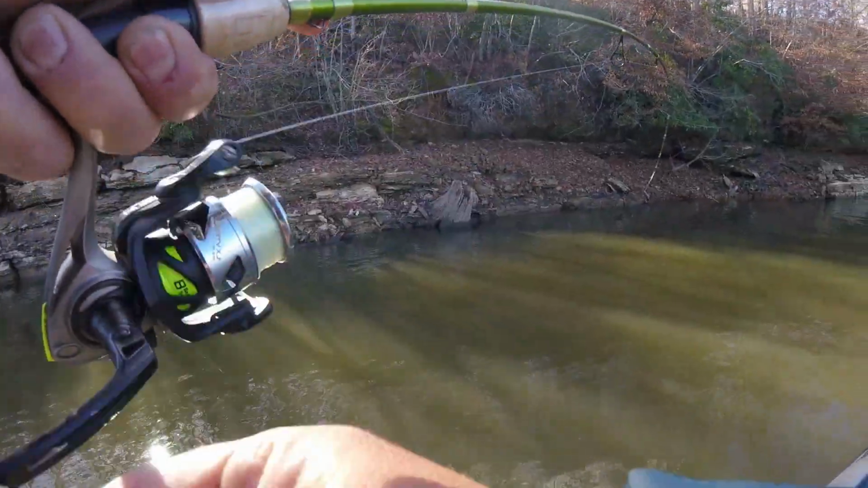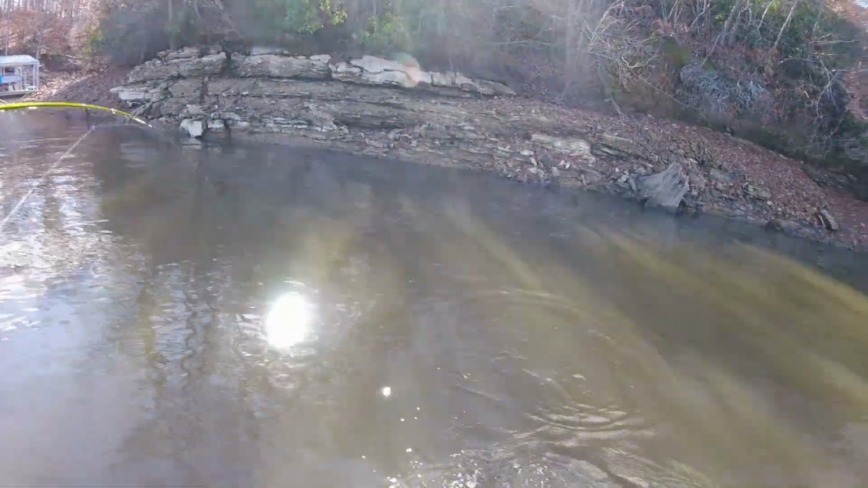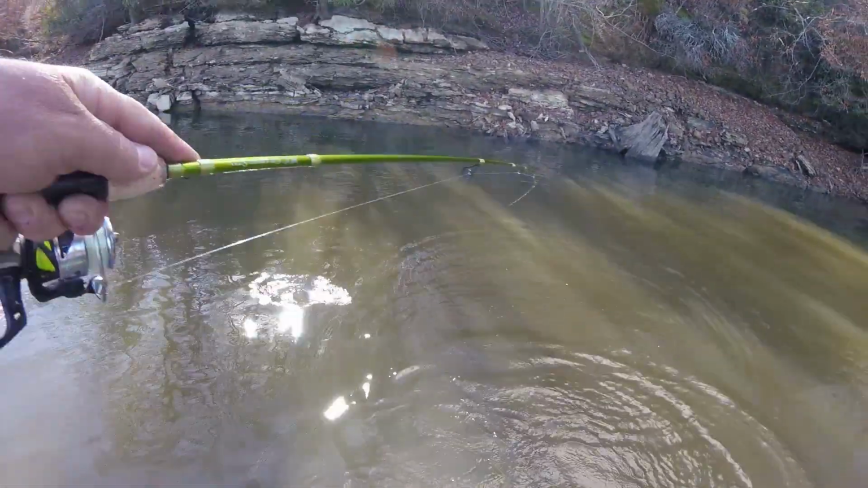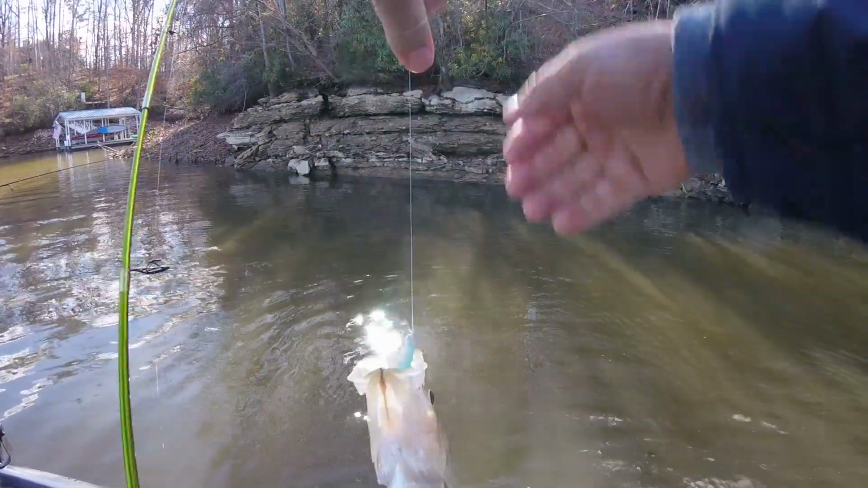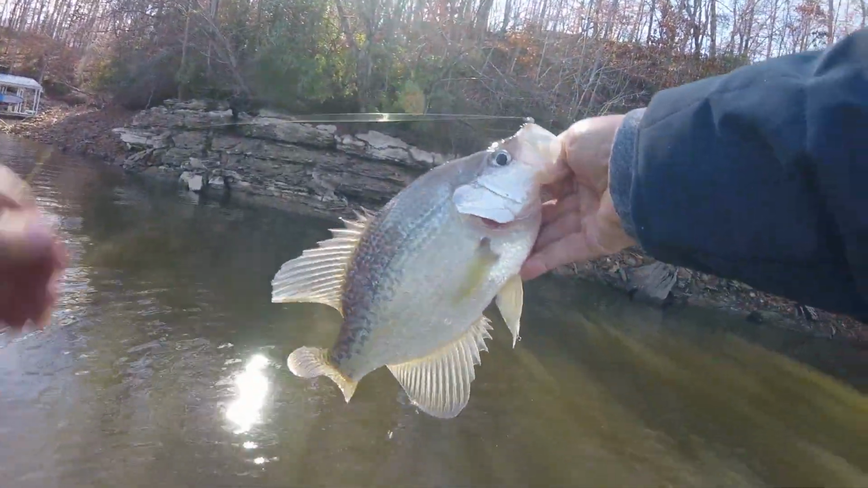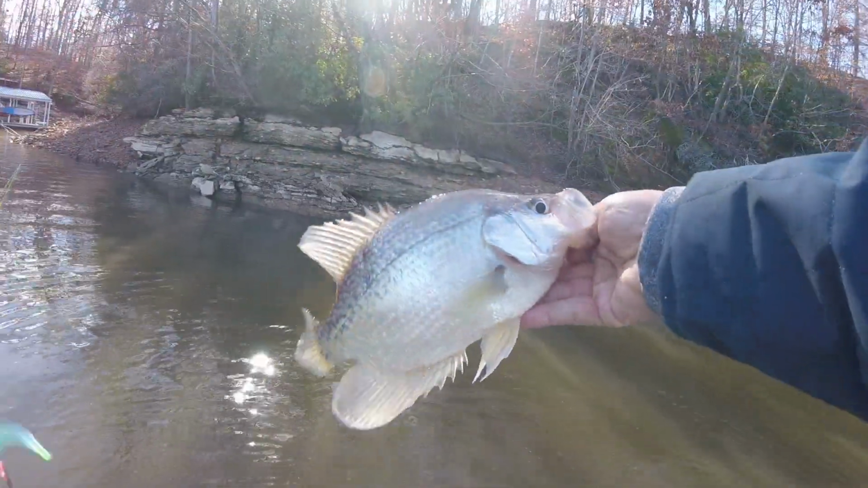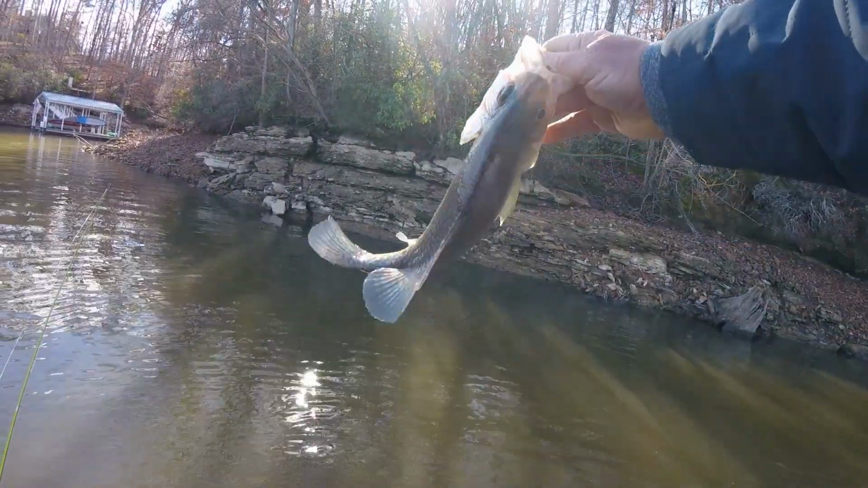It's just a matter of getting it right in front of one today, guys. Yeah, another decent one. We're not getting a lot of bites today, but when we get one, it's a pretty good one. And as I said earlier, you can kind of tell that they're in this little bit dirtier water. How they're pale.